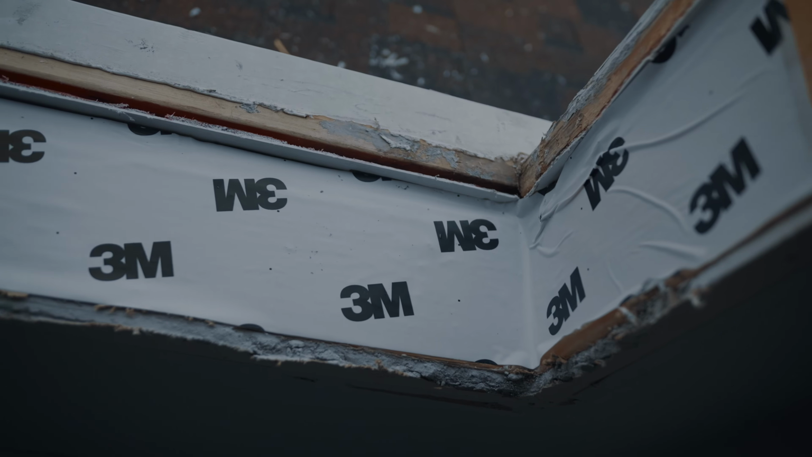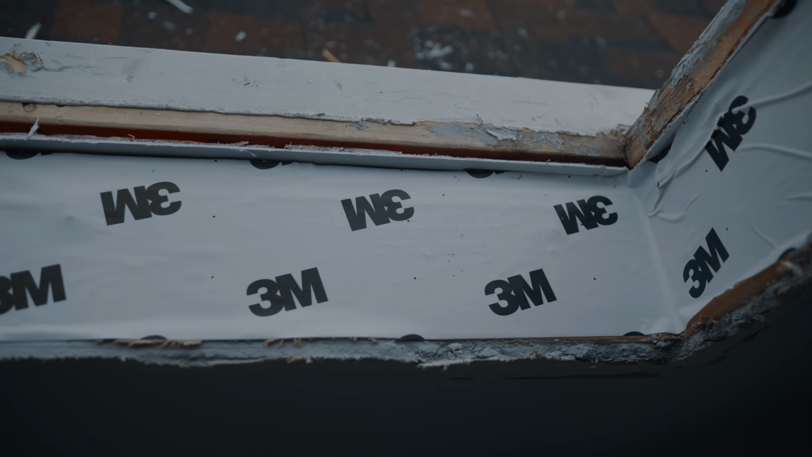We just put down our 3M flashing. We discussed how it protects the sill from any future leaks if there ever was to happen. Just allows the moisture to dry without damaging the wood. So, you know, we're just waiting. That's all we're doing right now. Everything looks really good on this side, and we'll wait for the window.